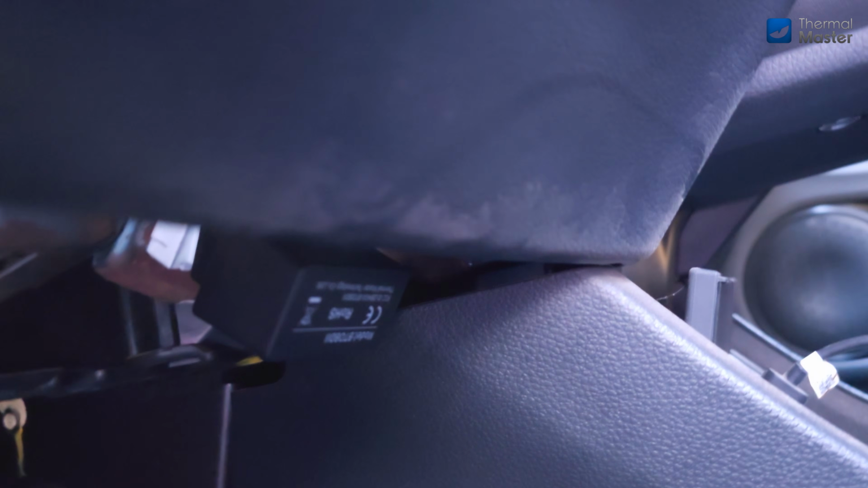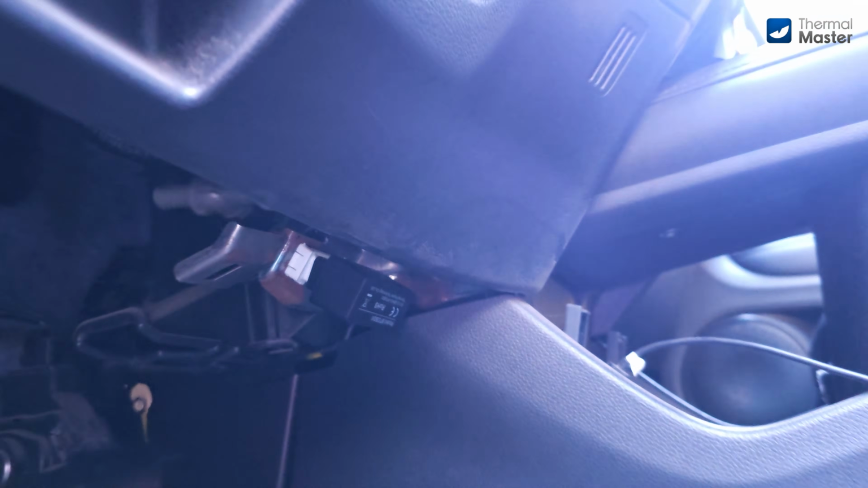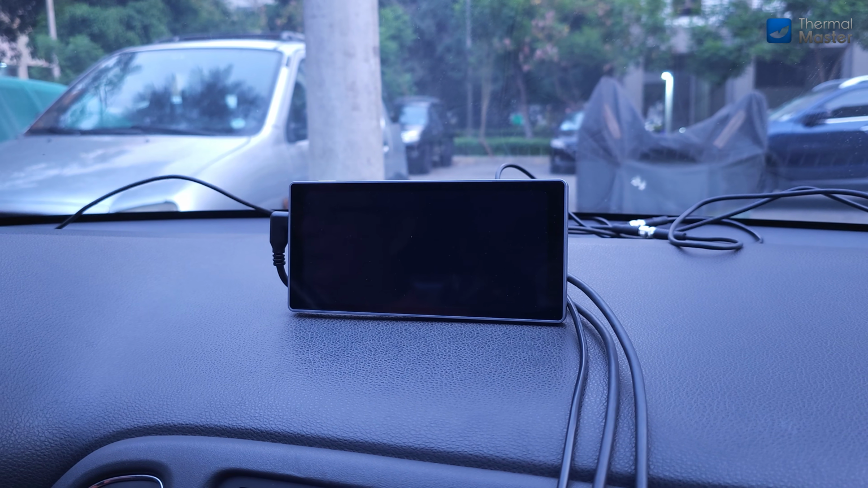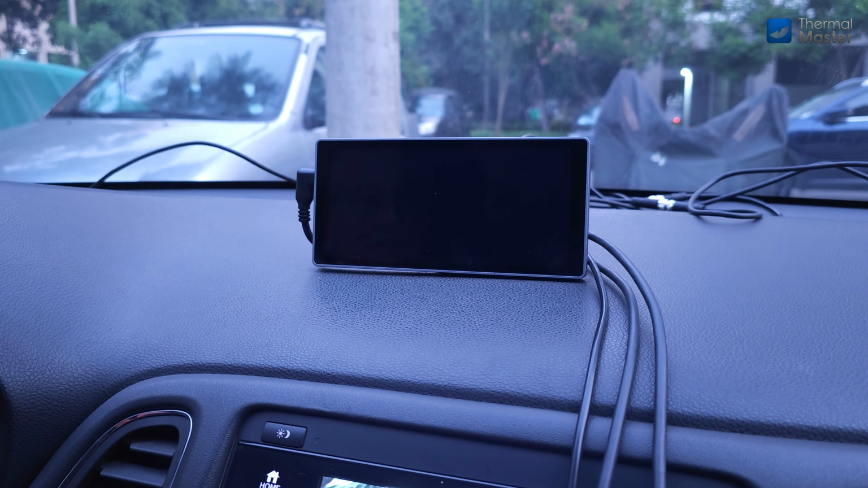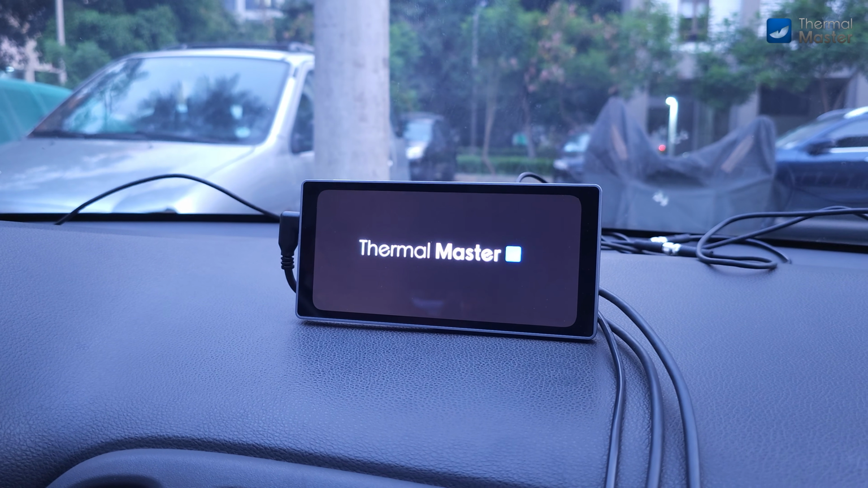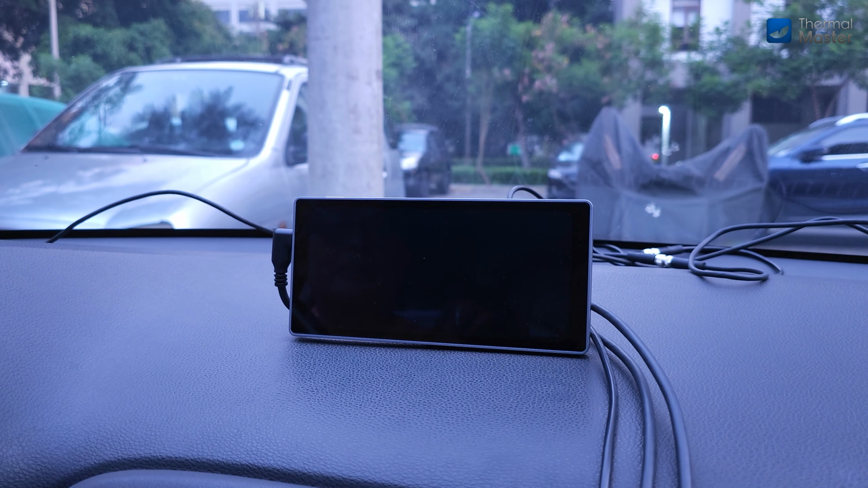and faults. It is installed, looking nice and stable, and from above it's invisible. You would have to go under the steering wheel to see it. Also, you don't have to pair this, it will automatically connect as long as the Bluetooth of the screen is on. Now that everything is connected and started, we can begin the test. I am not showing the complete process of the cable connection because I already did it on the table, and this is a temporary installation, so I also didn't organize the cables.